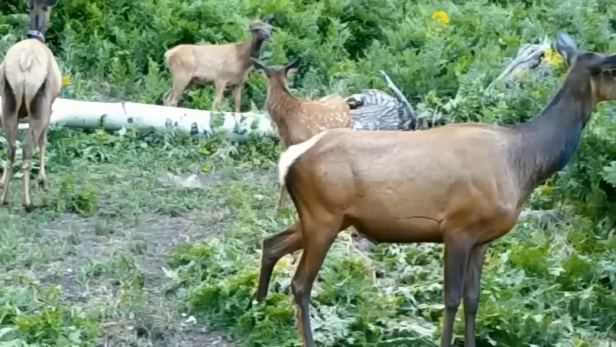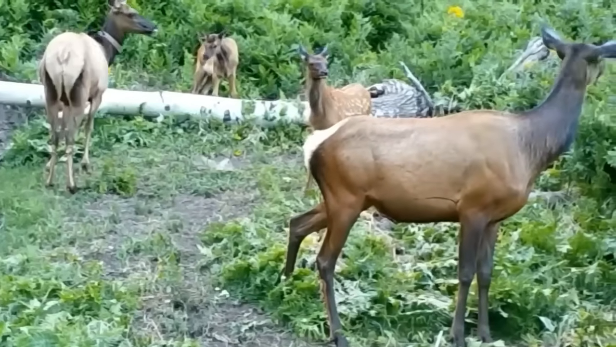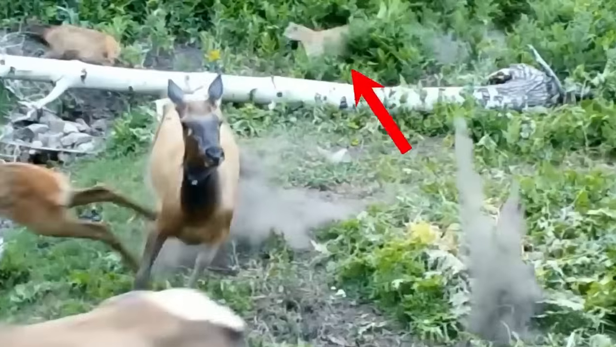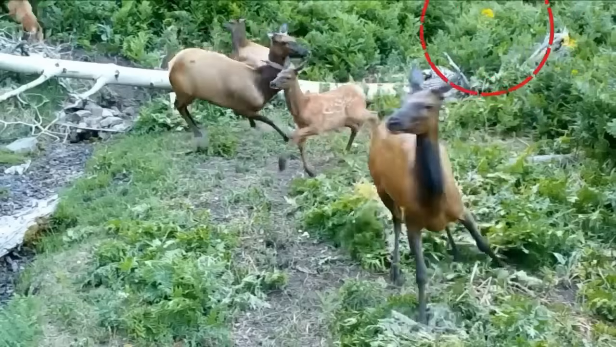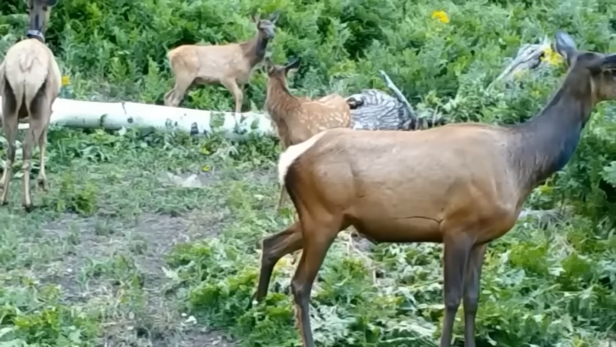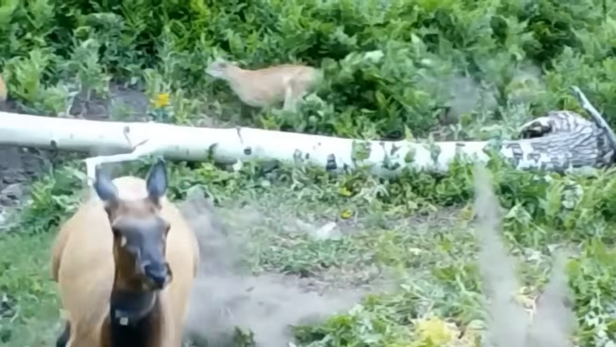In a display of unity, the herd reacts to her alarm call, fleeing to safety just before the arrival of a lurking lion. As we replay this stunning sequence, we're left awestruck by the elk nearest to us, who remains calm despite sensing the predator.